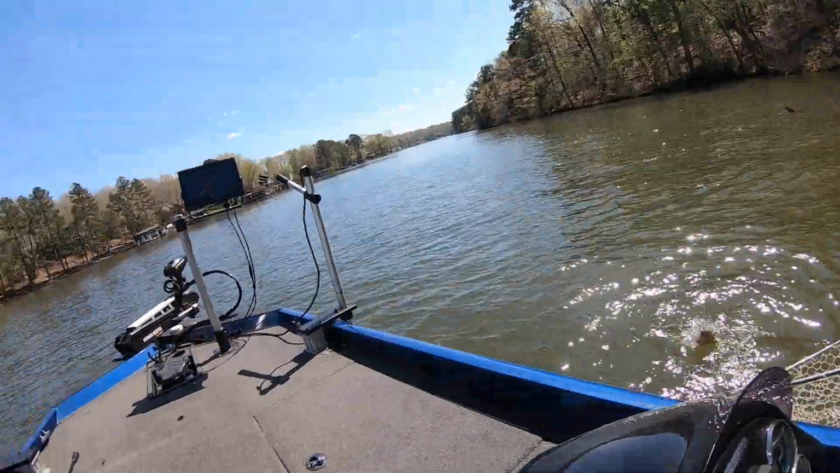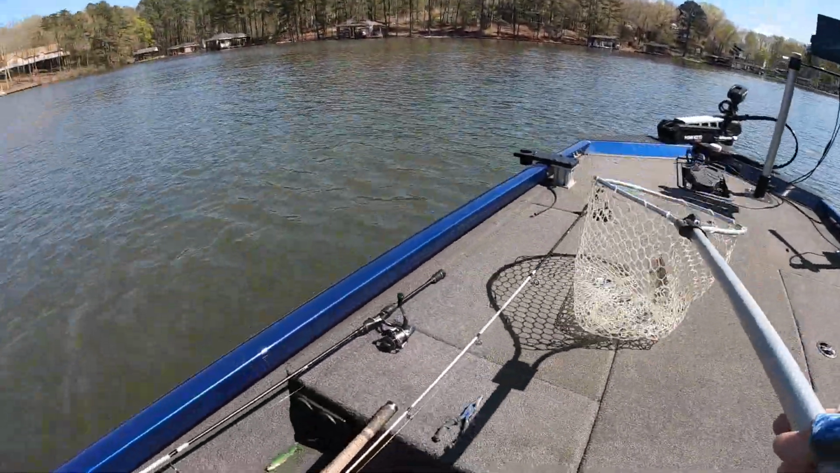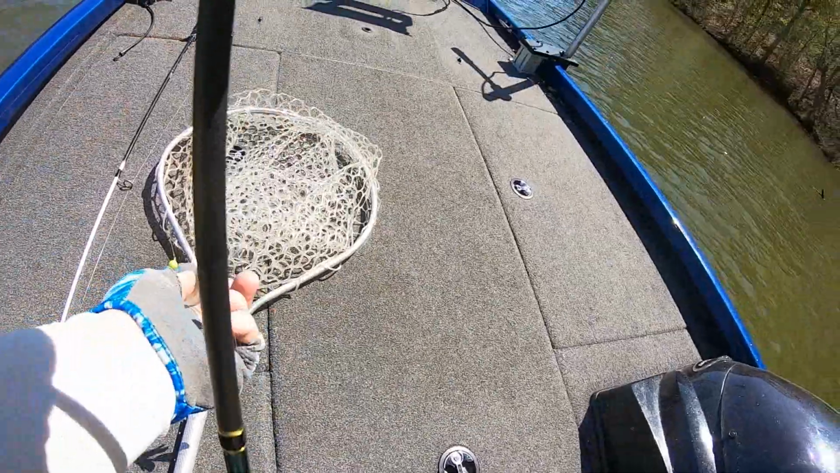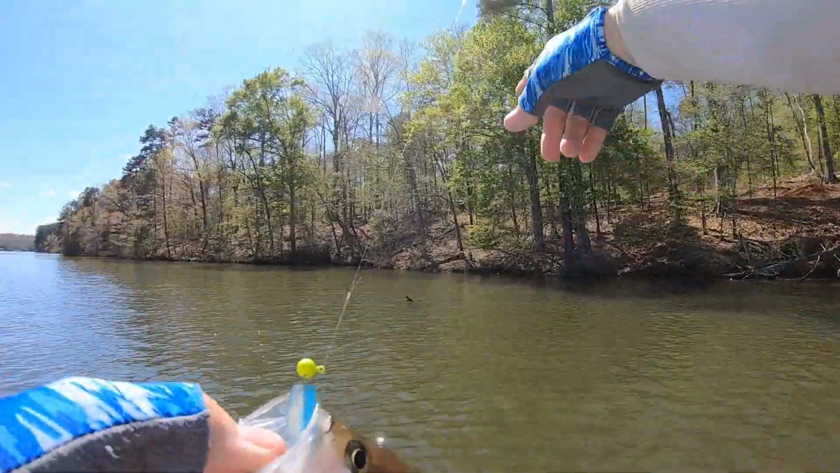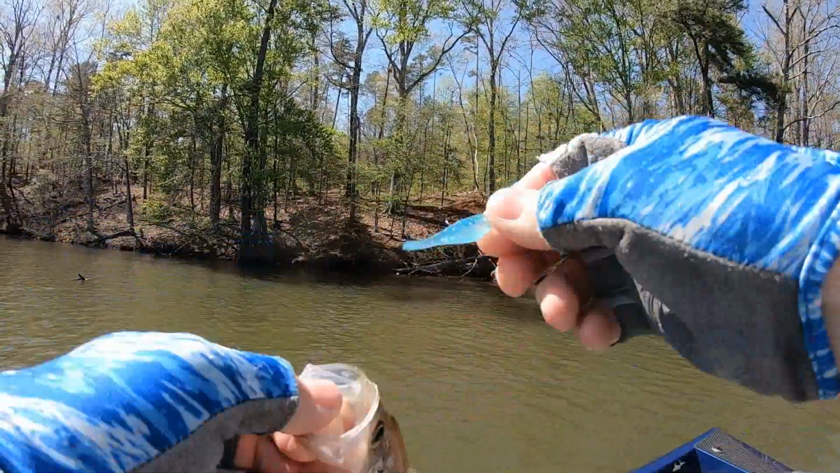Alright guys, I'm going to end this video on where to find crappie. Pre-spawn, when the water gets into the low 60s, what do they do? See a tree coming in right here? Okay, it's one right here. And guys, I'm not that far from the bank. It's probably 25 feet to the bank.